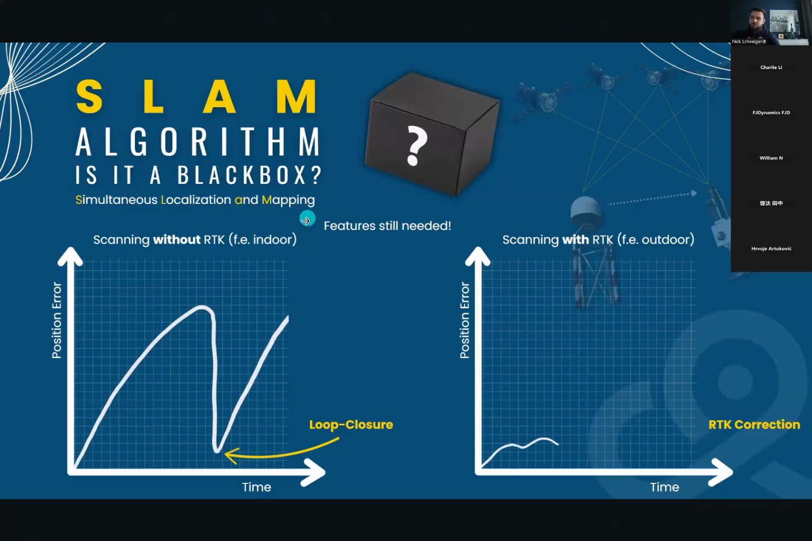I know that inside buildings it is pretty hard to close any loops because you have narrow rooms, you have corridors, and then you have big spaces, and a lot of features are needed for the algorithm to detect a loop closure. That's why I developed a technique to shift the loop closures outside. I will show you later.